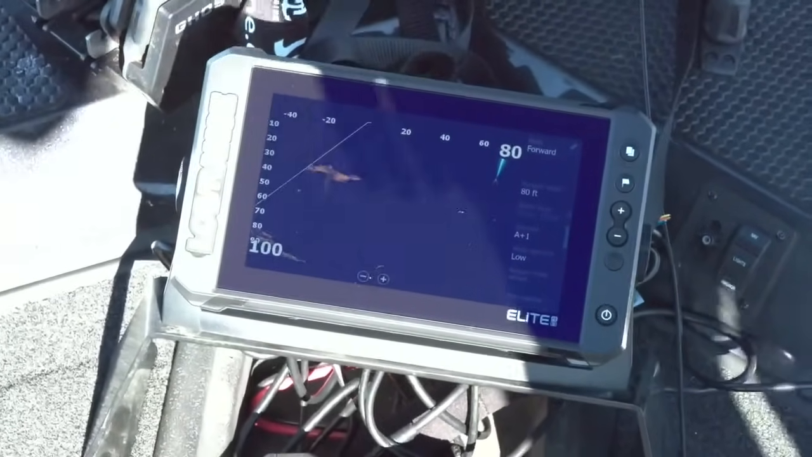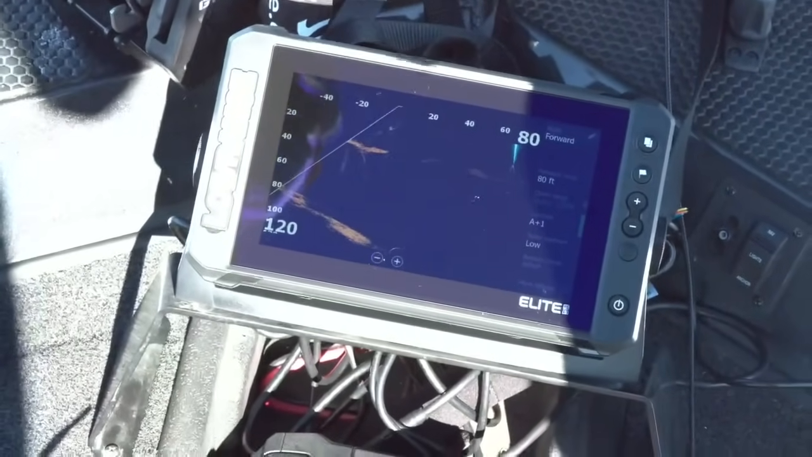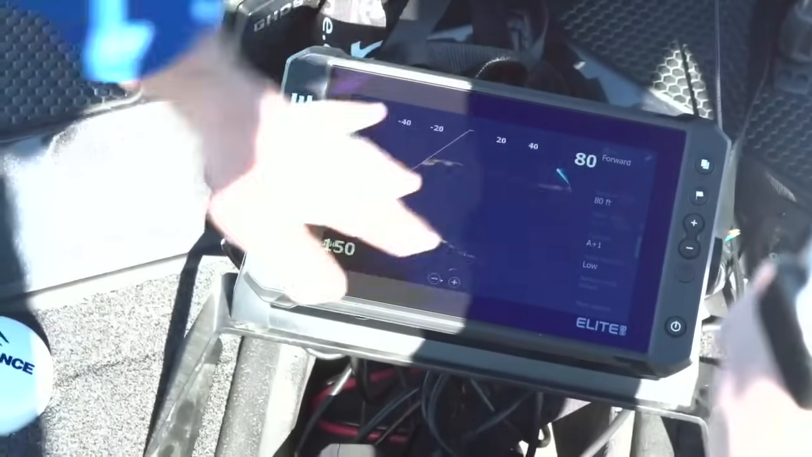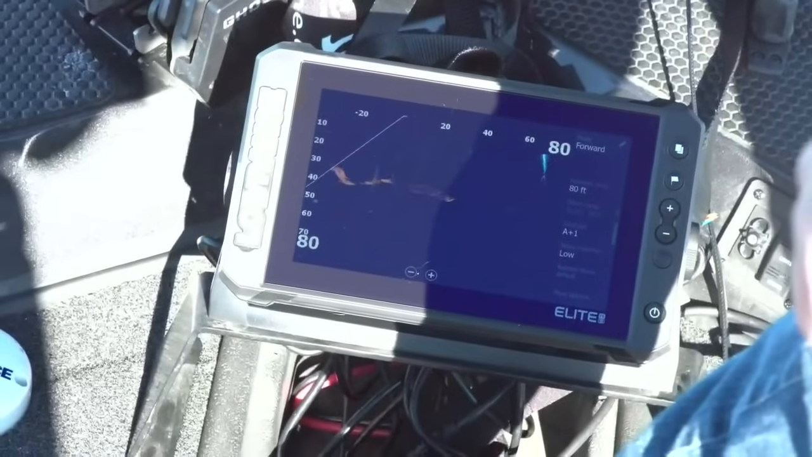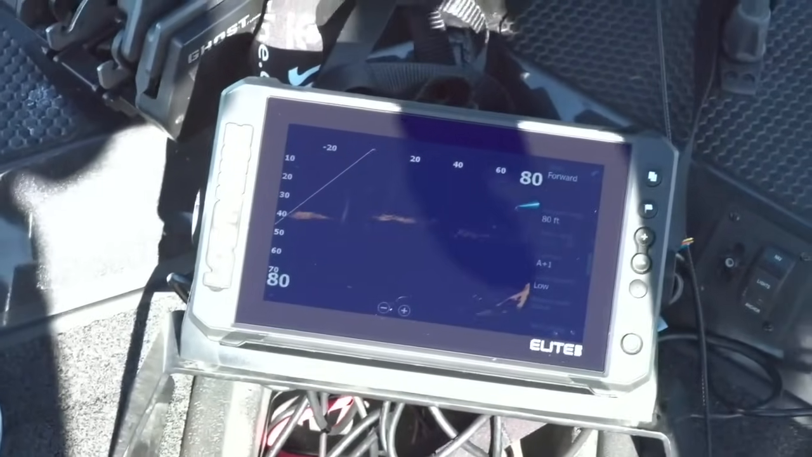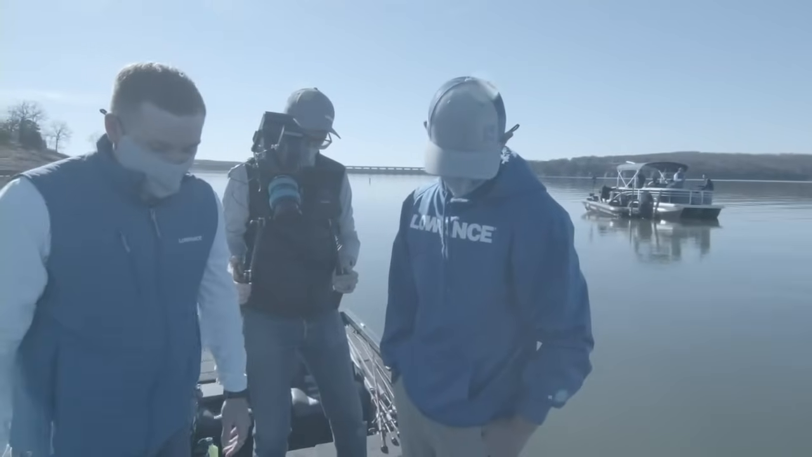And we're in kind of deep water, I think, right here. This is probably 80 feet. Yep. And what we're seeing right here is just a bunch of bait out at about 40 foot. Like he said, we're over some deep water, but just look at the clarity. As soon as I turn it on, the fish know, right? They're already scared.